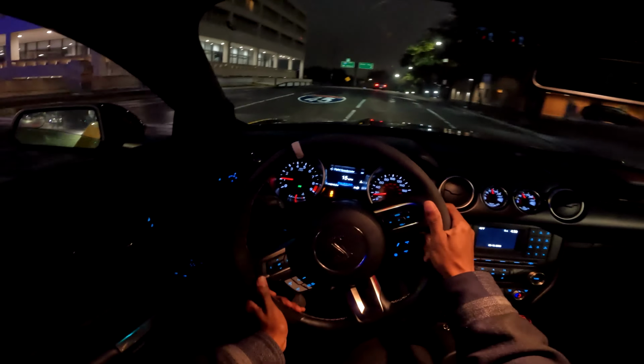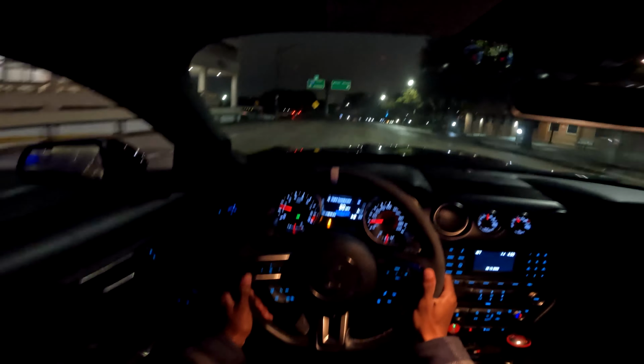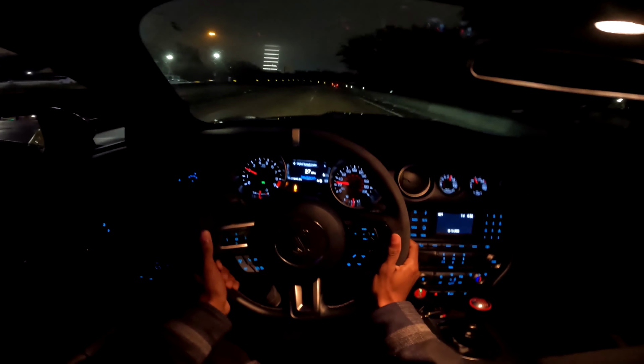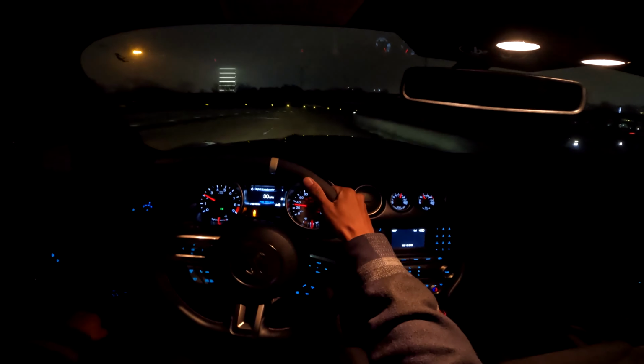Nutty. About to hit 45 and get out of here. I didn't really realize how bad the weather was, and I don't really feel like driving around in downtown Houston when the weather is that bad.